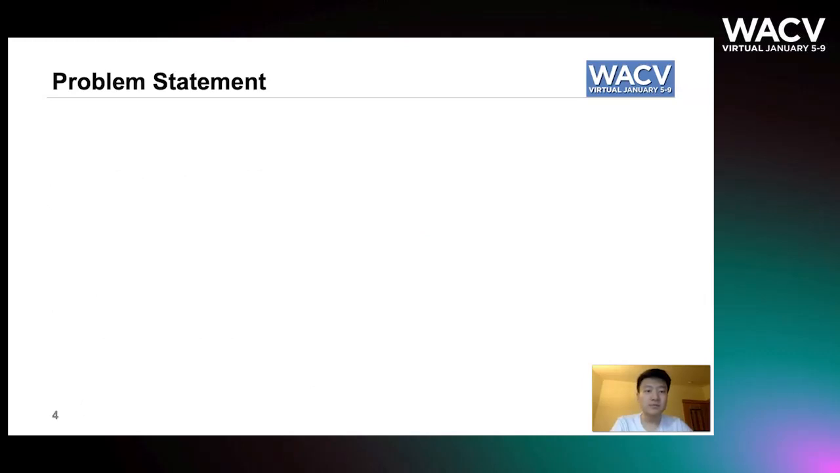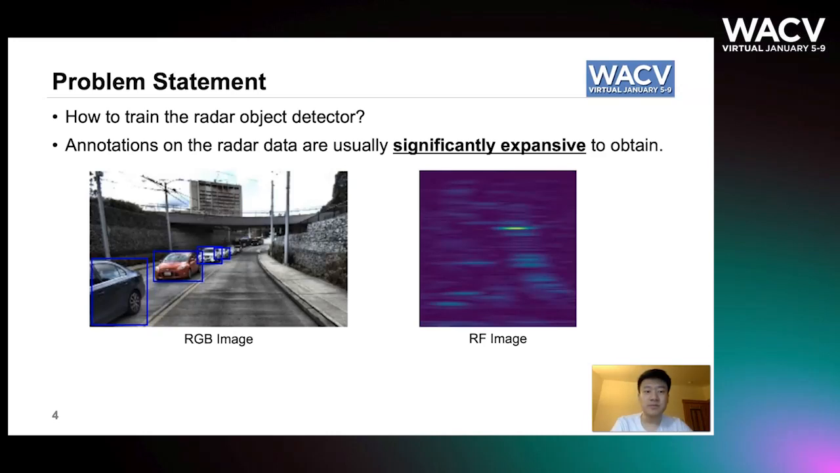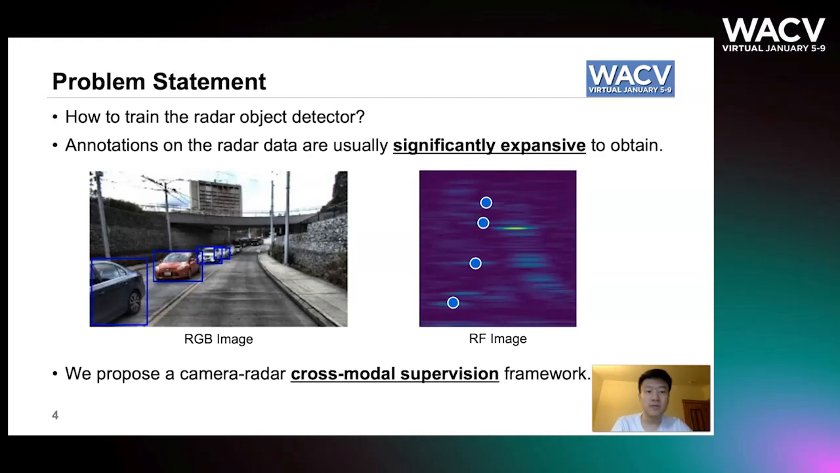After the background of the radar data is introduced, another question is how to train the radar object detector. Unlike camera-based object detection, the annotations on the radar data are usually significantly expensive and sometimes impossible to obtain. The following example shows 4 cars in the RGB image, but it is hard to find them in the corresponding RF image. Thus, in this paper, we propose a camera-radar cross-modal supervision framework.